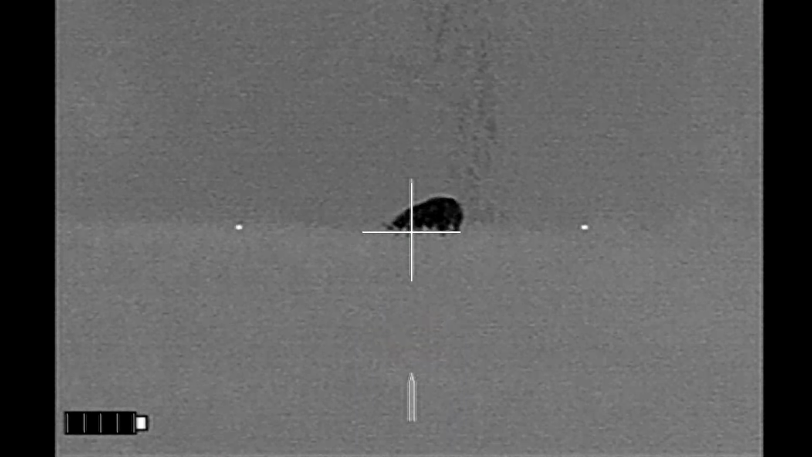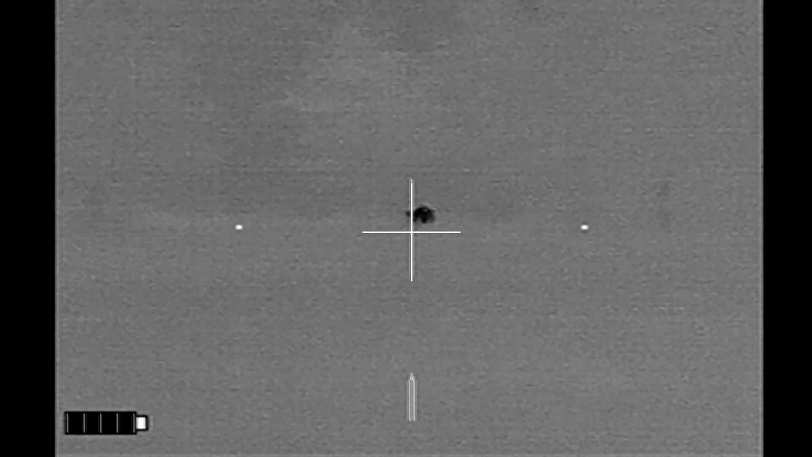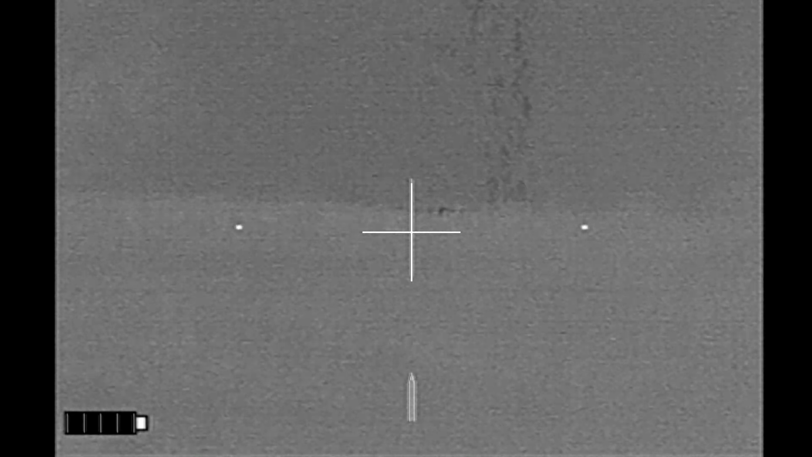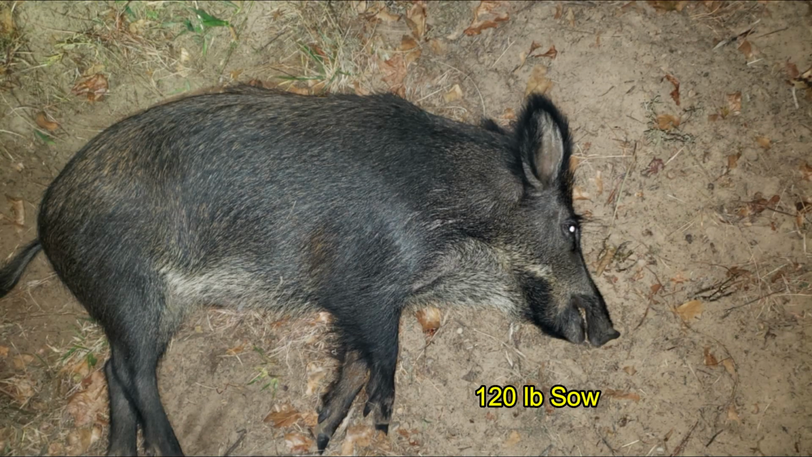Alright, here we go. One shot, and she goes down, and the one remaining hog that I could see disappears fairly quickly. She turned out to be a 120-pound sow and was not pregnant.